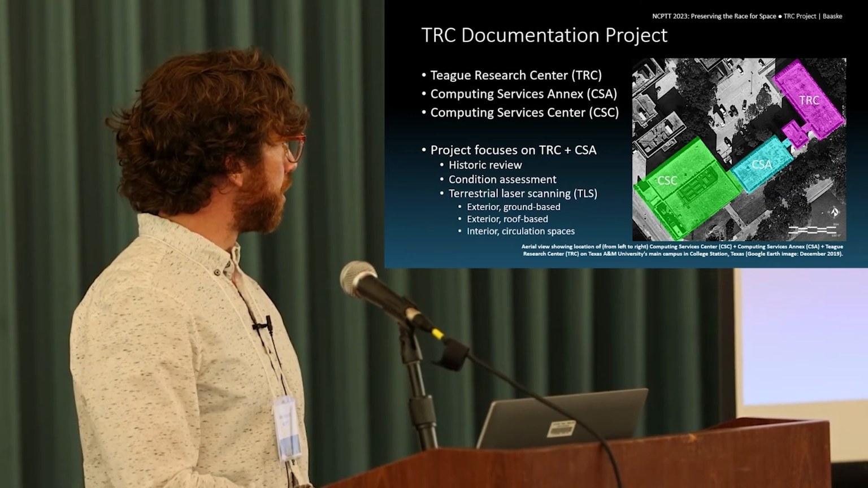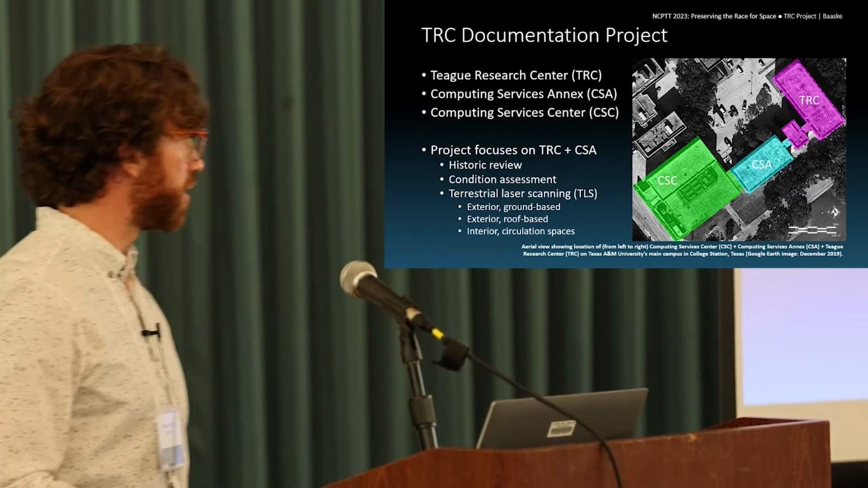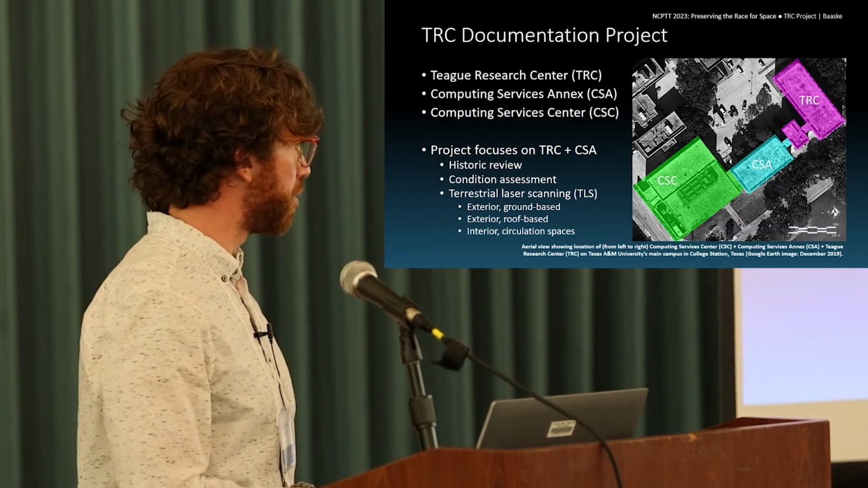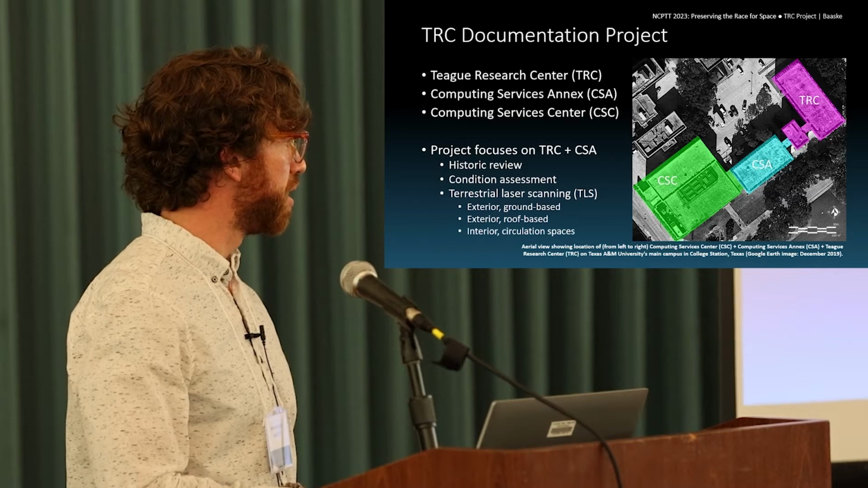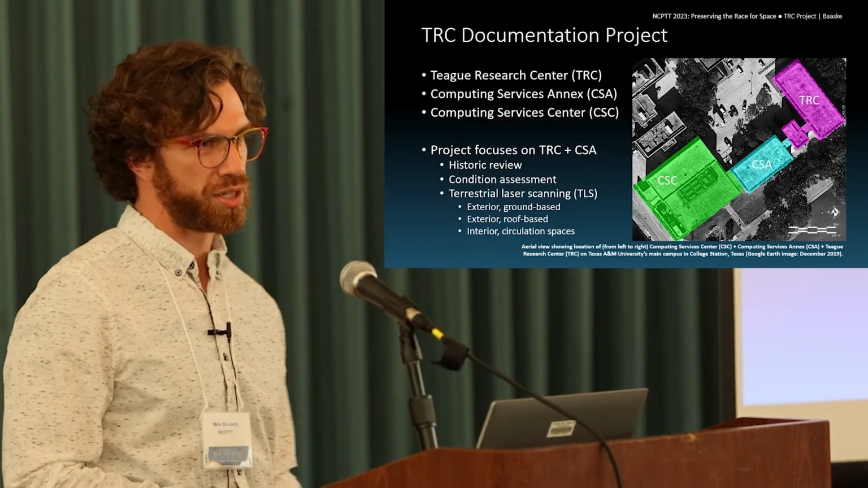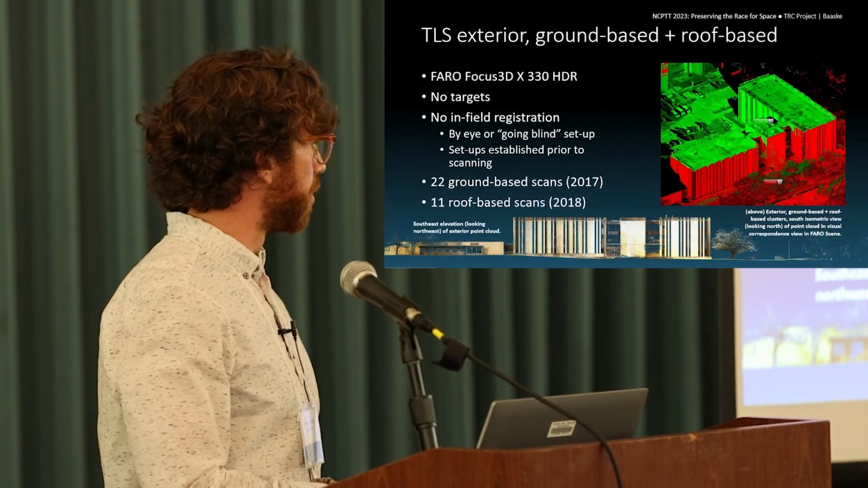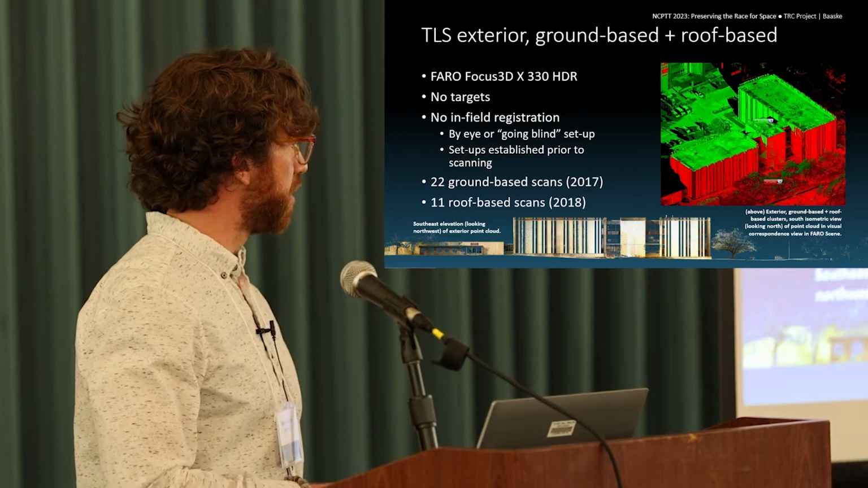That initial historic review and condition assessment also included exterior ground-based laser scanning, and then when more funding came forward, I was able to go back and cap it off with the exterior roof-based scans, as well as the interior circulation spaces, corridors, and stairwells. So largely, this is what was gathered in the first phase of the project.